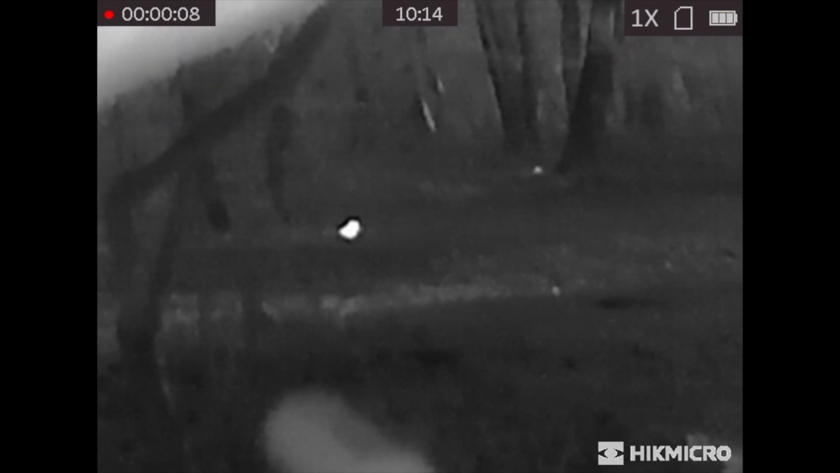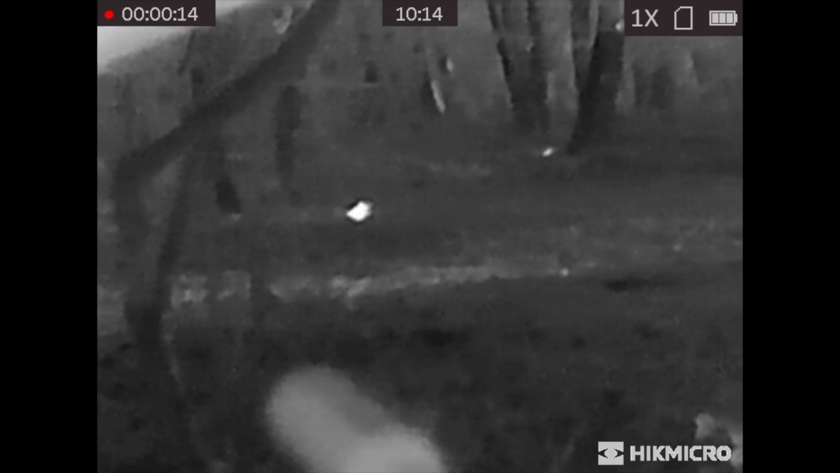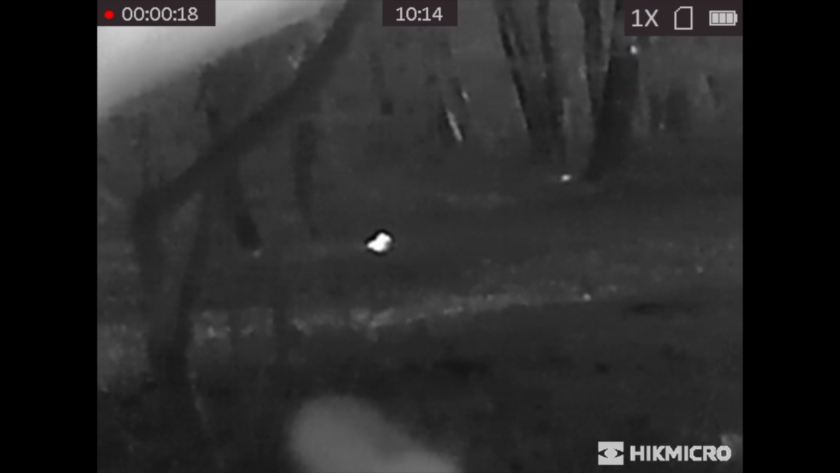Now this squirrel is quite close. It's probably 15-16 yards away, something like that. And it bounces around on the floor. There's a lot of cover on the floor, but he shines out really brightly, as you can see there. And in a minute I'll get the rifle on him. You can see it swing around there, and I'll switch the scope on and get him into view.